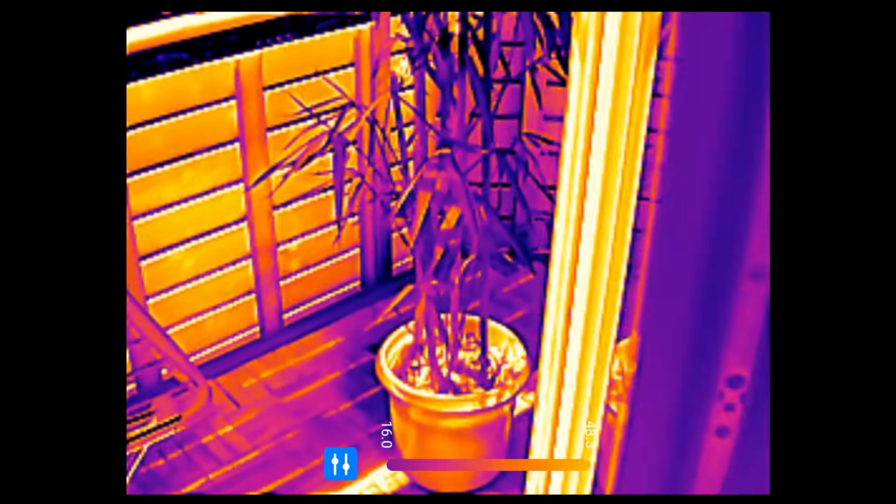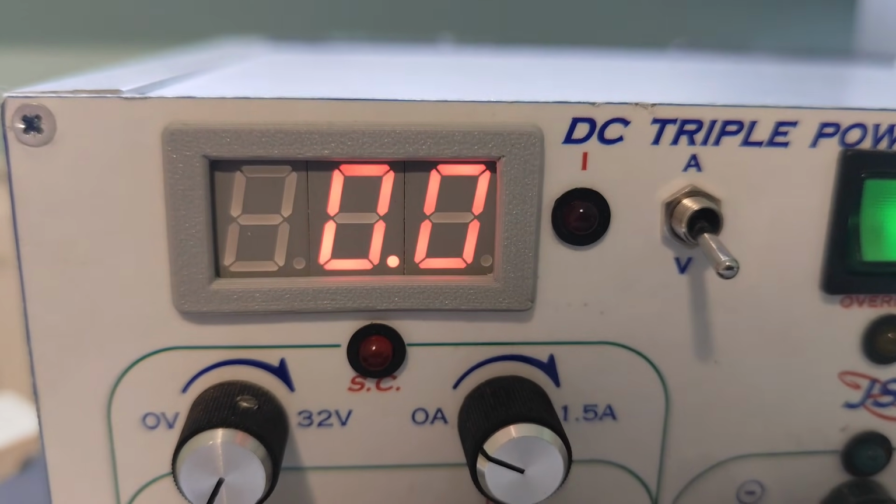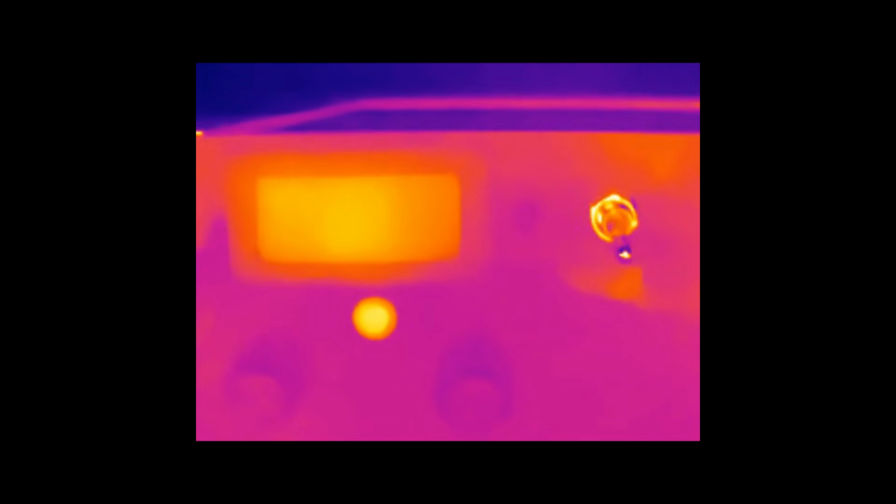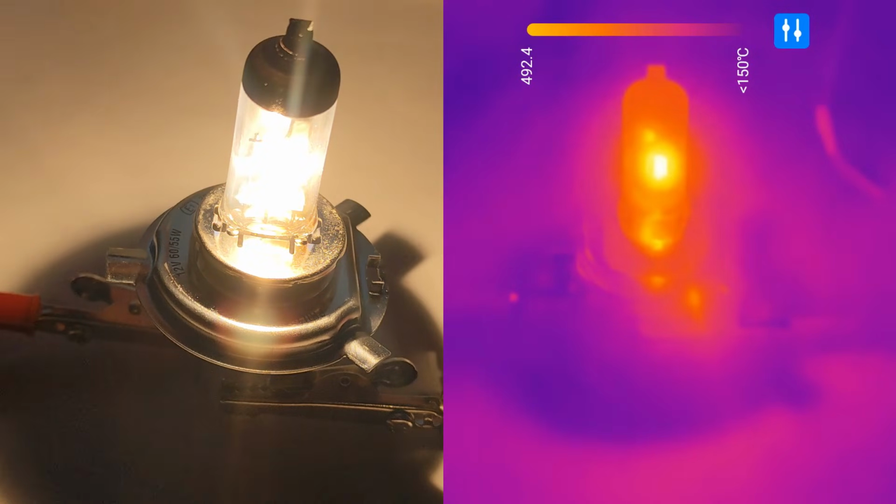measuring it for sure. As a last test, you can see here I'm looking at the 7-segment display on my power supply, and with the normal camera on my phone you can perfectly see what it's reading. Although with the thermal camera you can understand why the LEDs are so efficient. In fact, it's not giving off any infrared light like an incandescent light bulb would.